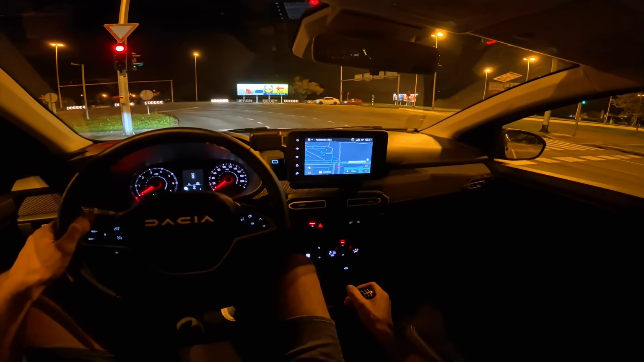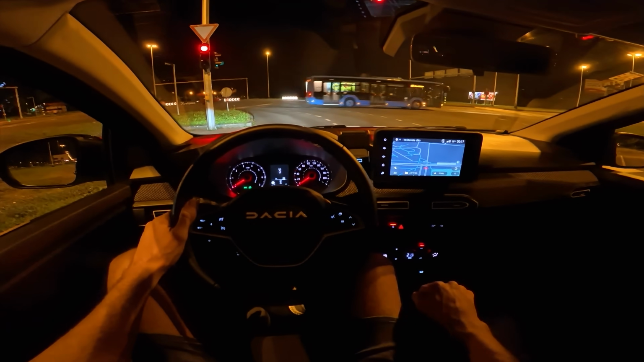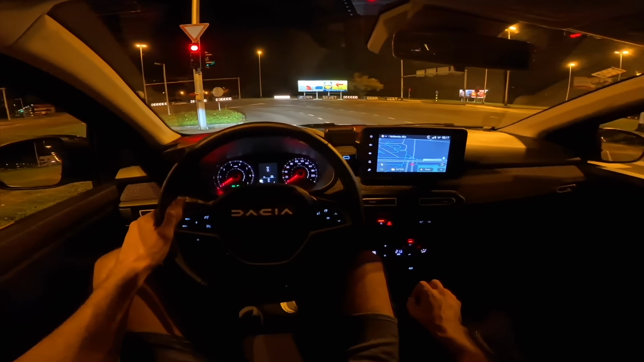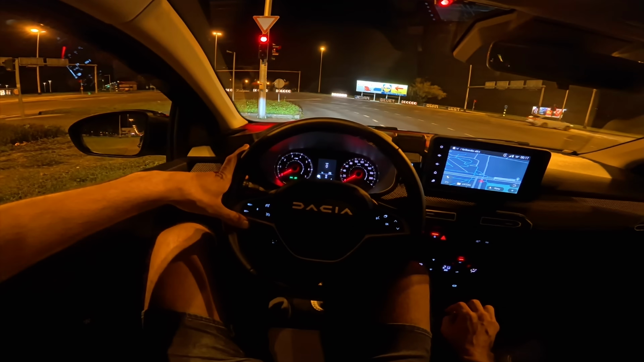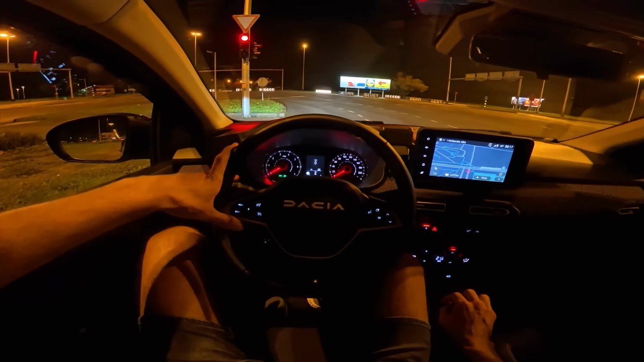hatchback, considering that the entry price for this model is, I'm talking about this Journey trim, by the way, which has all the bells and whistles, more or less. It costs 17,000 euros here in Croatia.